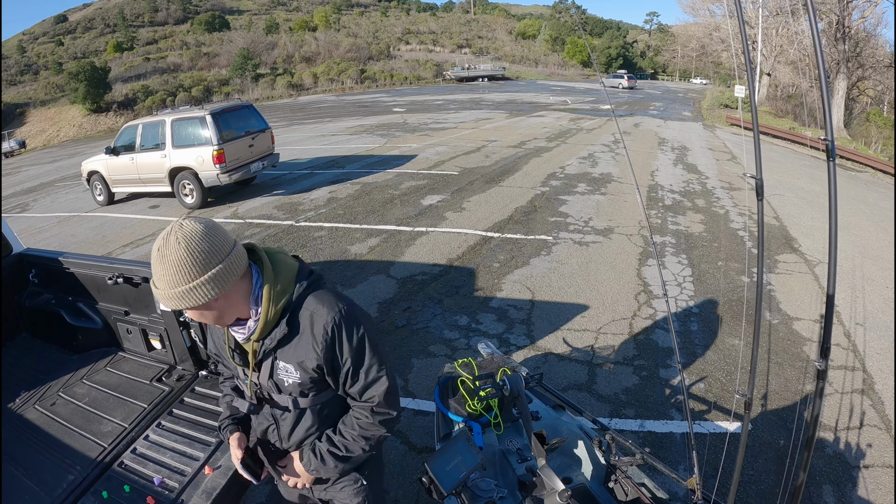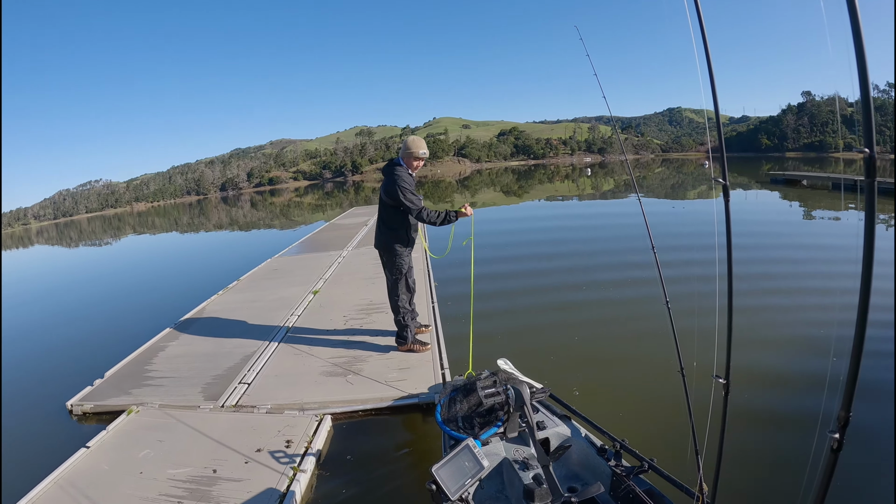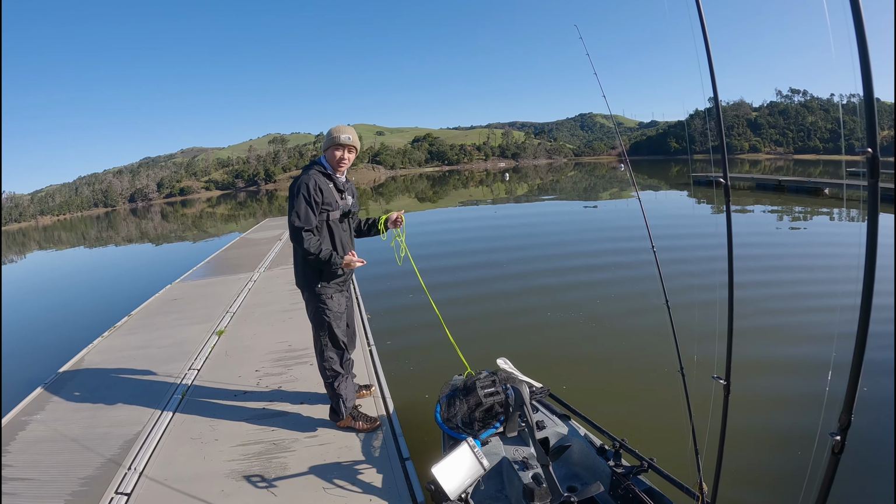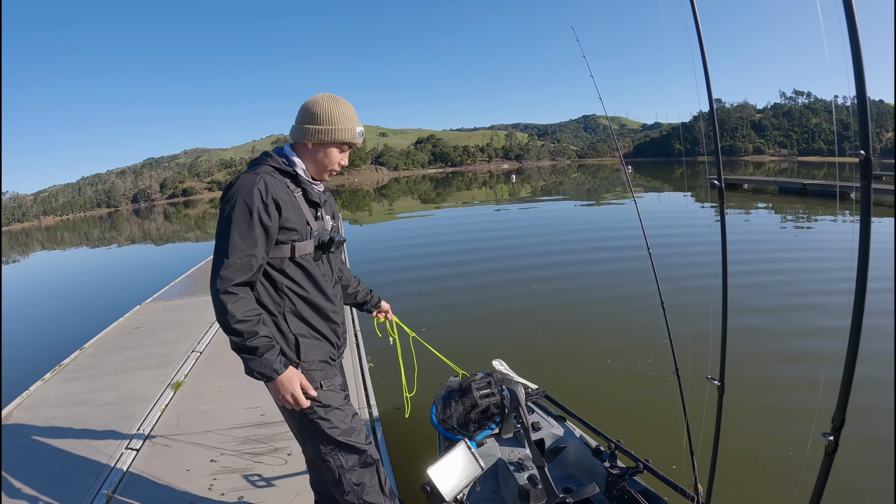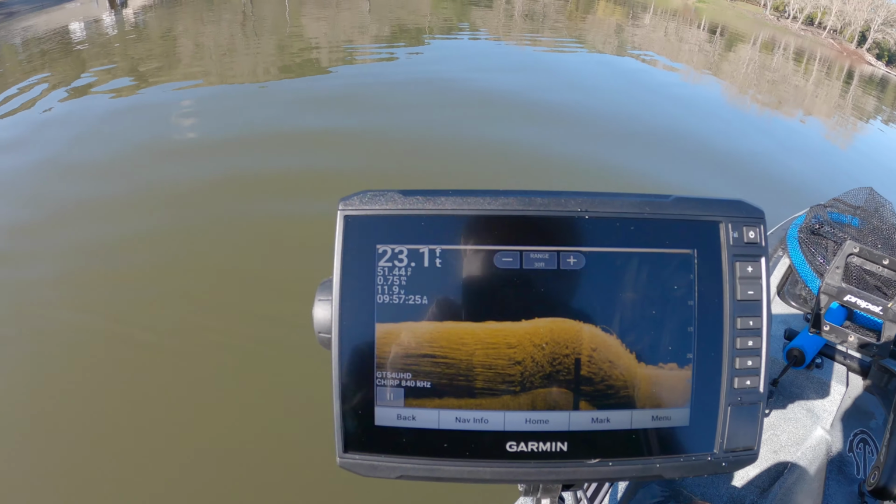It turns on. I gotta use this rope. I don't have that remote trolling motor like Palm Boys. Not yet. That's pretty cool.